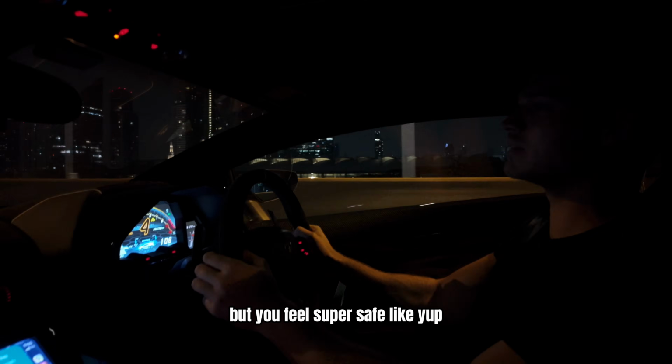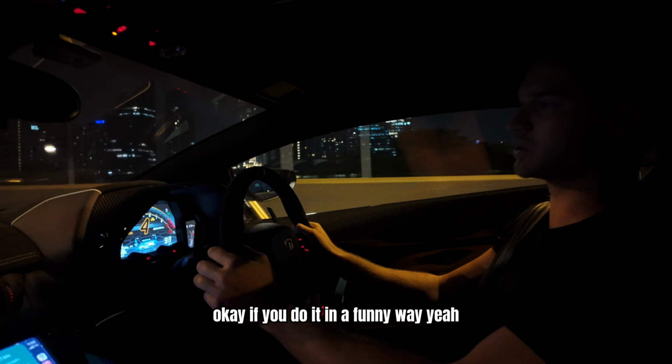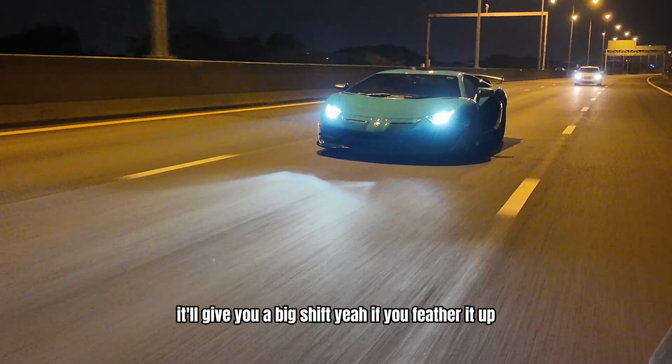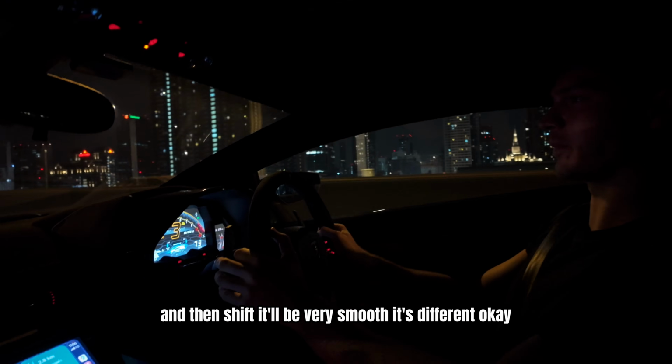But you feel super safe. Like, it doesn't lose traction or anything. You can do it in a funny way too. When you shift, if you keep your foot on the throttle, it'll give you a big shift. If you feather it up and then shift, it'll be very smooth. It's different. Okay.